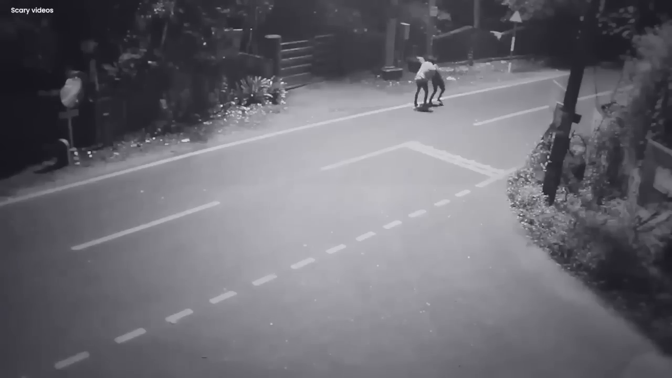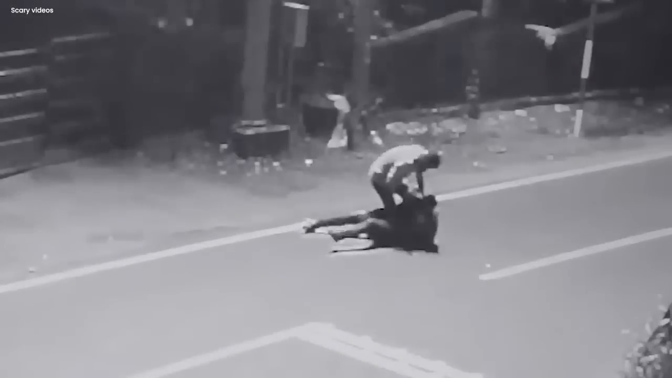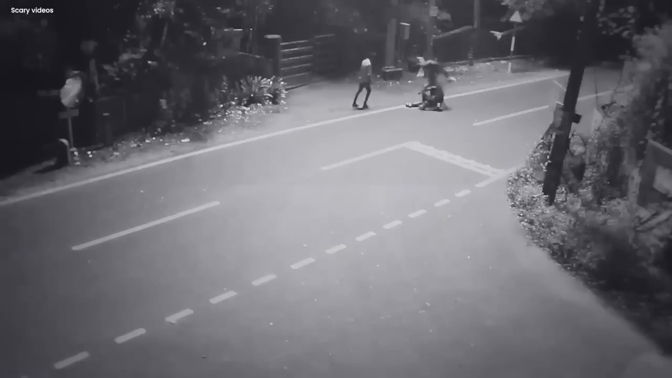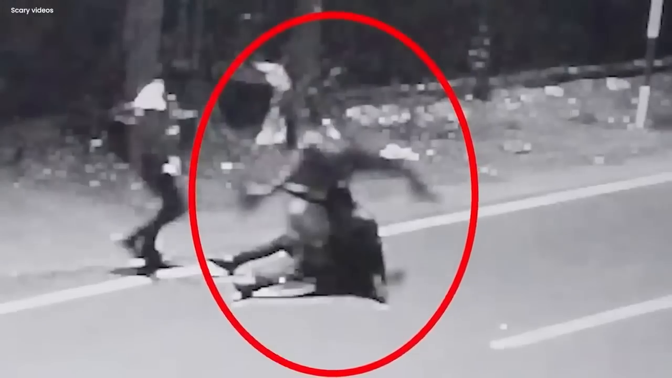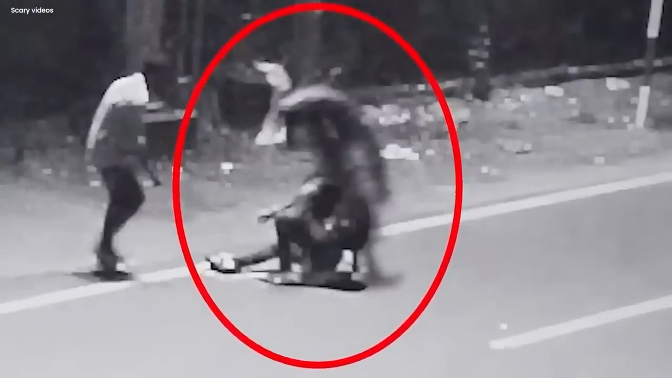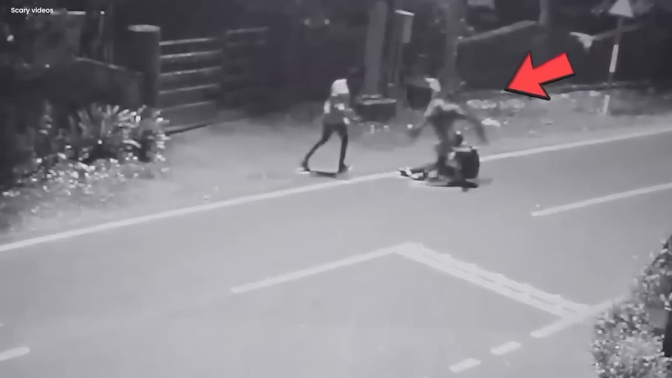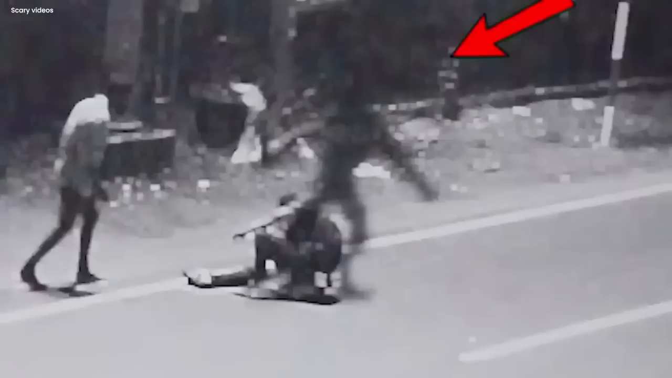The video took a chilling turn as the camera zoomed in, capturing something paranormal. The man who had been attacked was struck with an otherworldly force. On closer inspection, it became clear that a dark, ghostly spirit emerged from the man in the black outfit, attacking the other person while the man remained on the road. As he tried to rise, the eerie apparition re-entered his body, and he returned to a normal appearance, like an ordinary man.